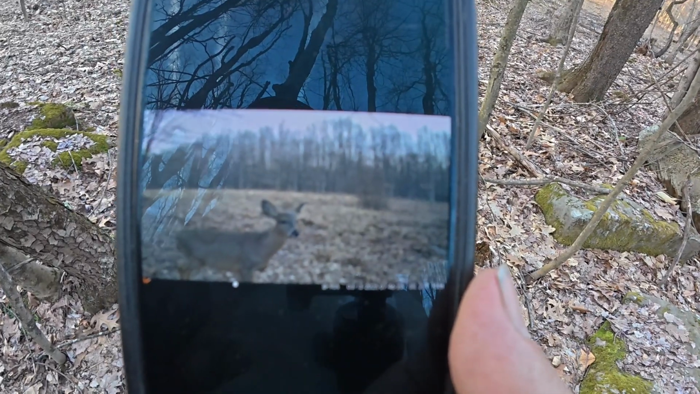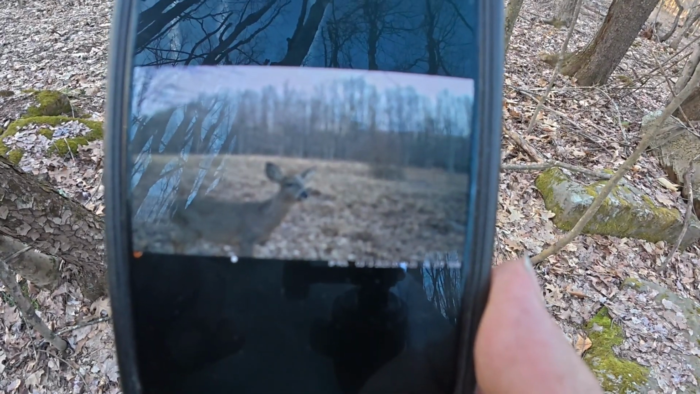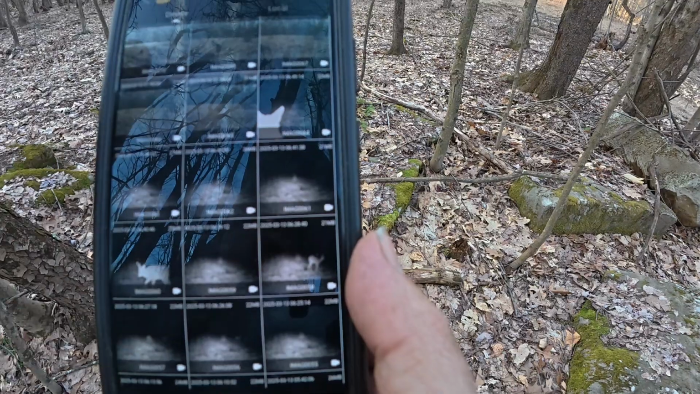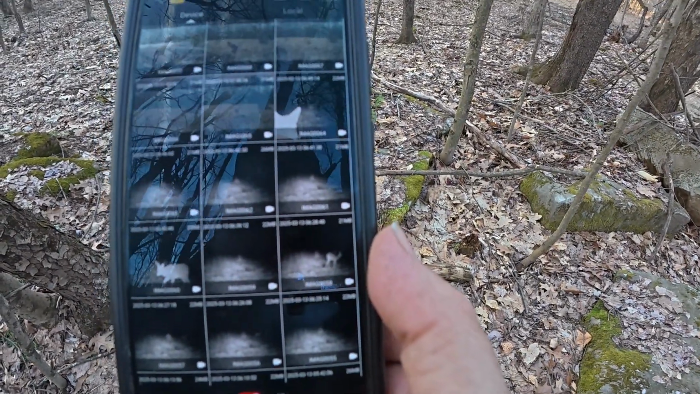Okay, then it goes on to the next one. And there's a deer right there standing right in front of the camera. And I think I'll keep that one. I got to stand here, okay, and just download the ones that I want. Or I could download all of them, and then I could pick and choose later when I get back to the house.